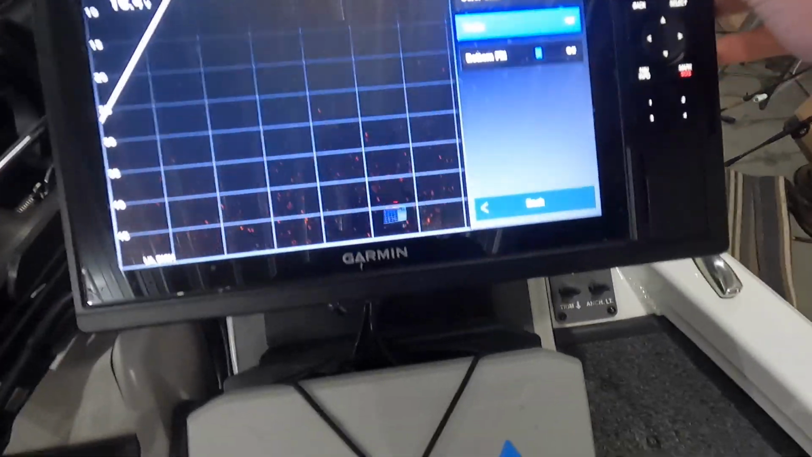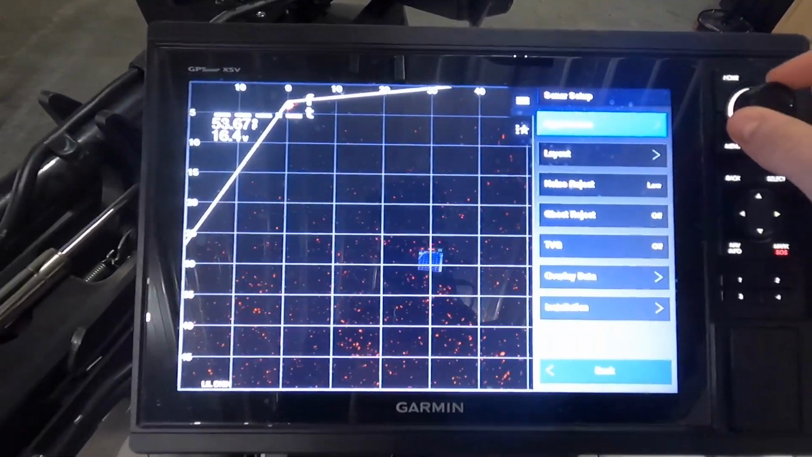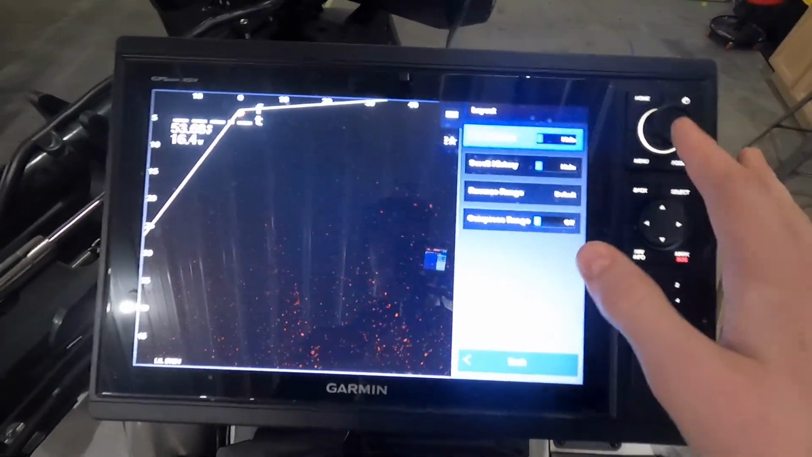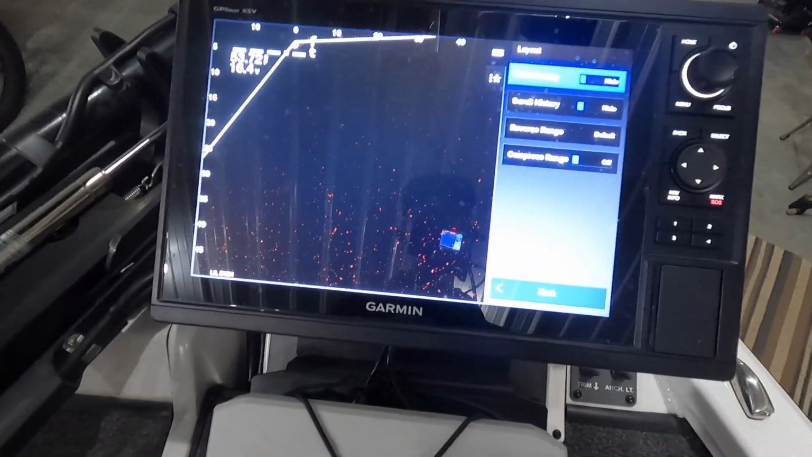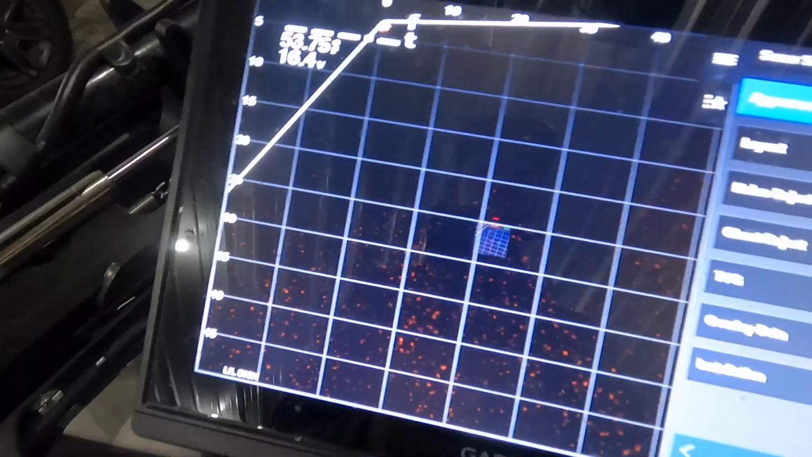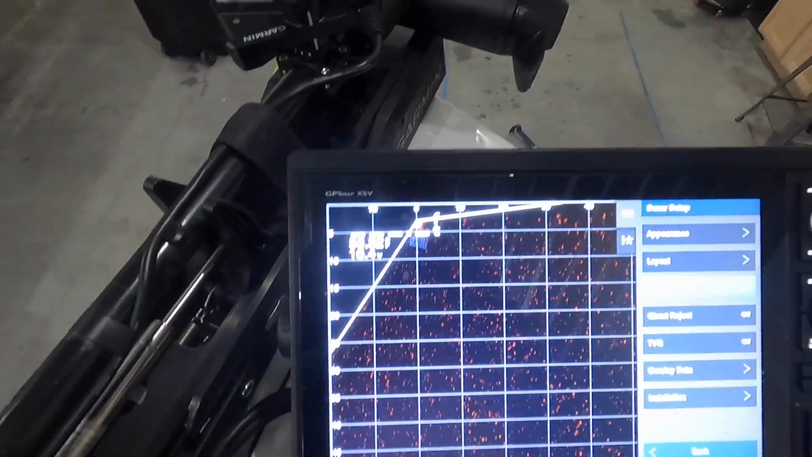And I have my trails off and the bottom fill off. Those aren't really important in my opinion. Layout, most times I turn this off just because it kind of messes with my mind a little bit. I think it helps me have a cleaner image anyways. Scroll history, hide, reverse range, default, compress range off. Noise reject, I keep that on low. Ghost reject is on low, and the time varying gain is off. That's really mainly my settings for cloudy days.